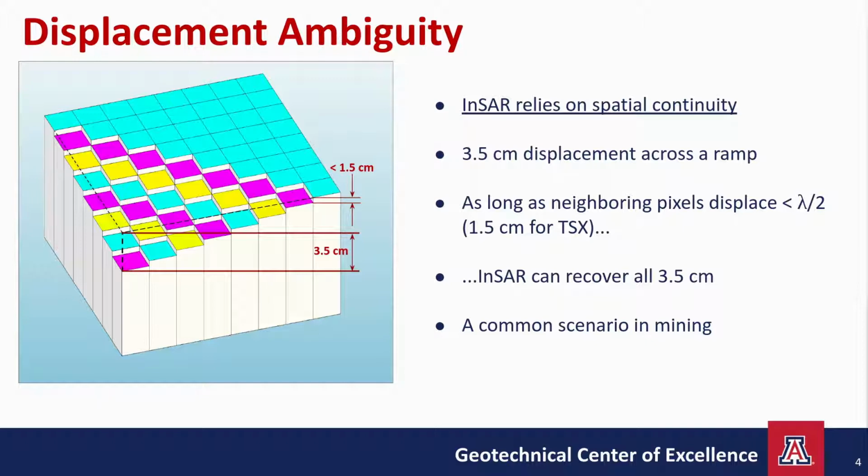This itself implies a kind of speed limit for InSAR, which is this. When adjacent pixels displace differently by more than lambda over 2, InSAR will underestimate the displacement. So for TerraSAR-X with 3 meter pixels, that's a displacement gradient of 1.5 centimeters over 6 meters.